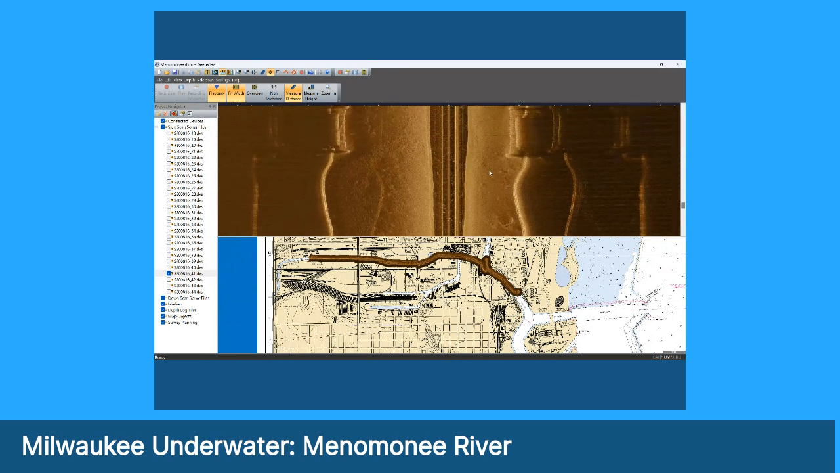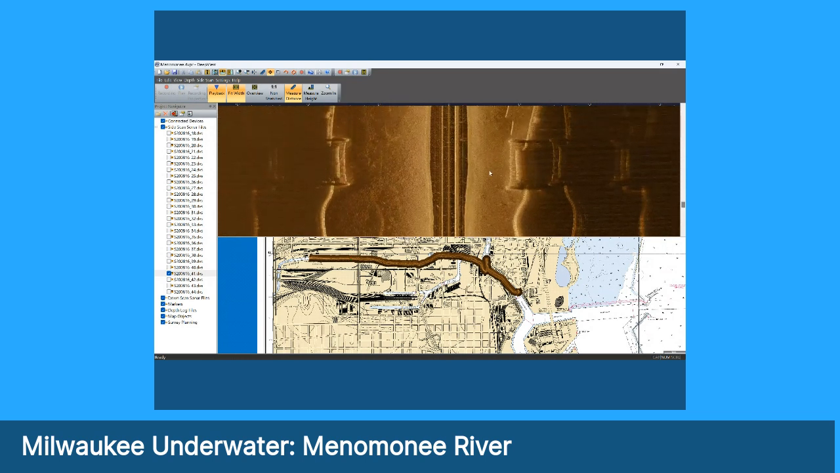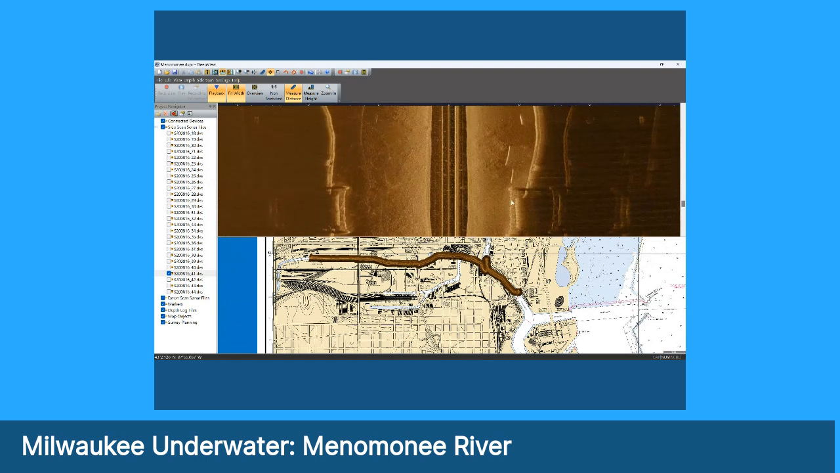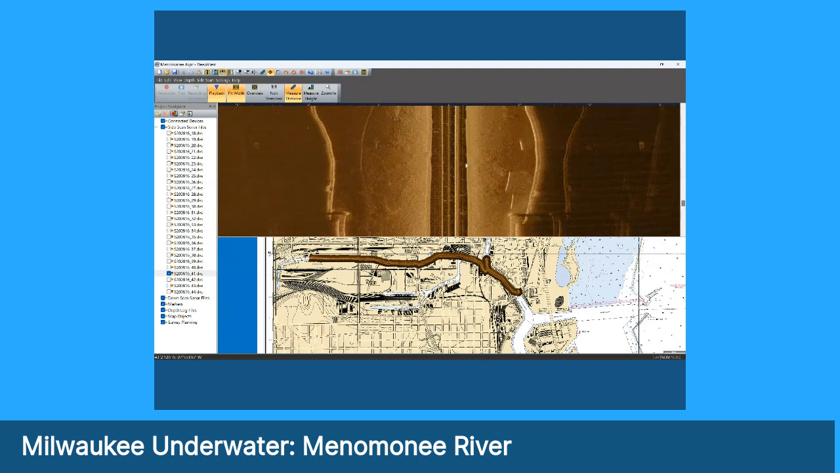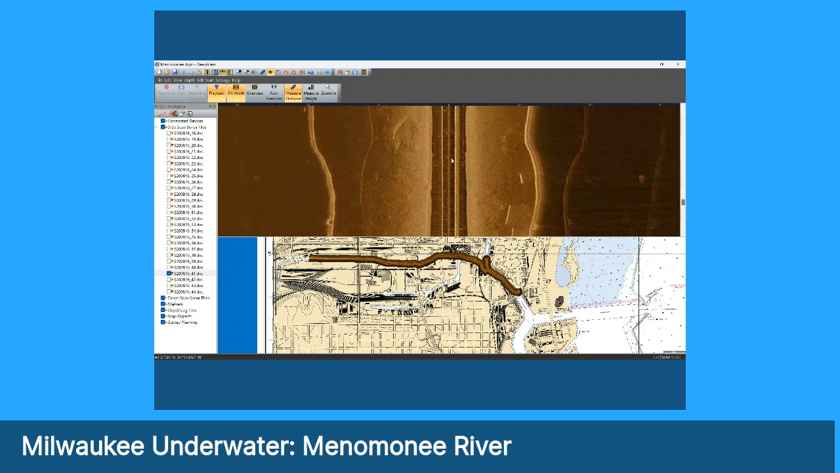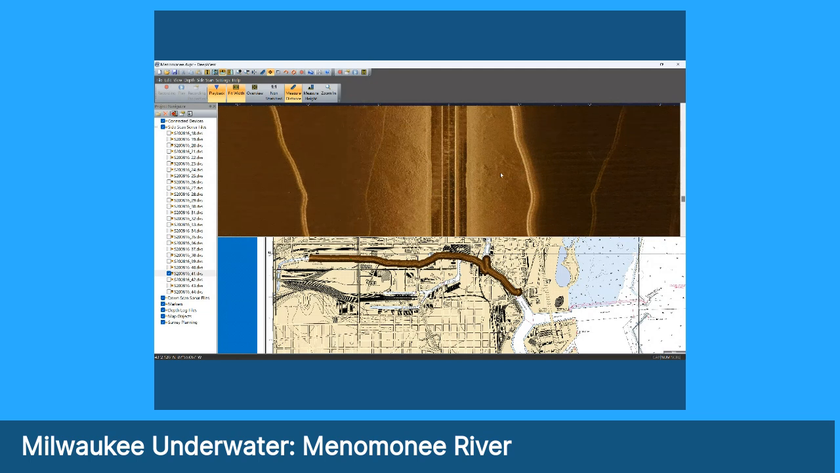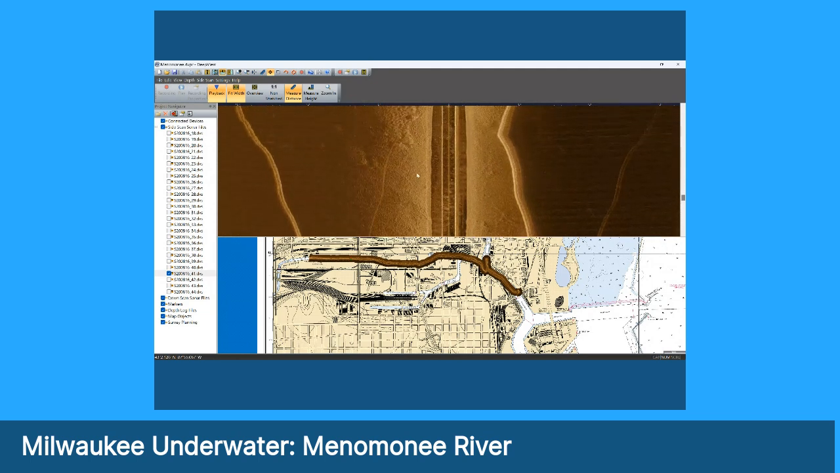Continuing on up the Menomonee, our reciprocal path, we come under, I think, the main freeway bridge here. I think we're that far. Again, we've got some debris, some places where things have been dumped. These were mostly dredged to project depth by the Corps of Engineers, but not all of it was. In these areas near the shore where you see debris weren't necessarily dredged.